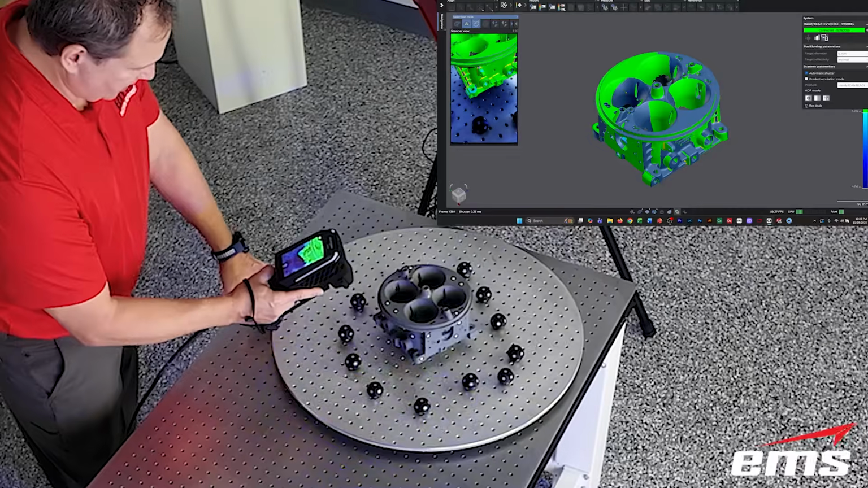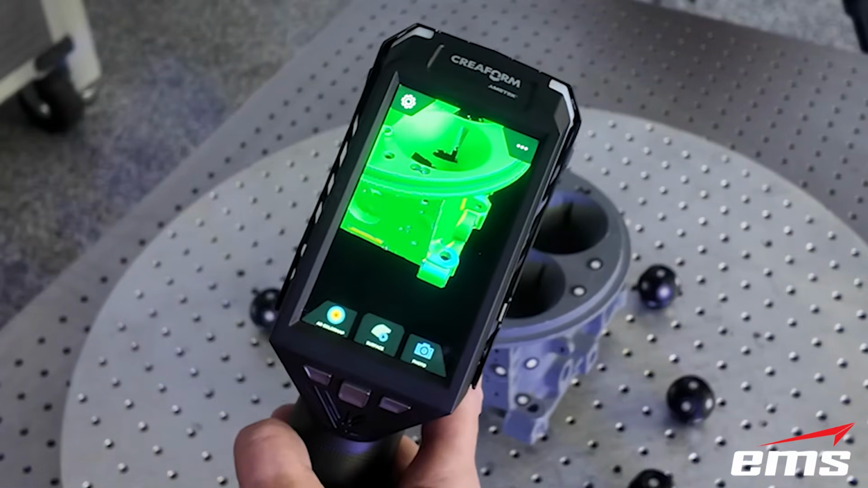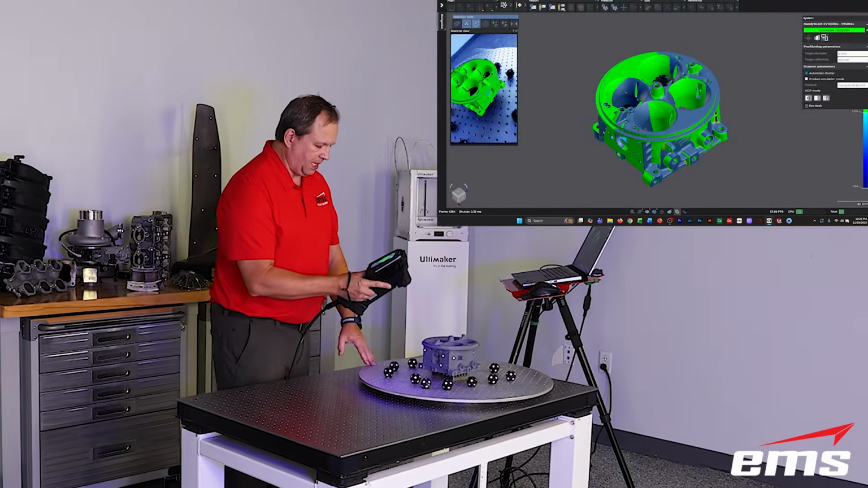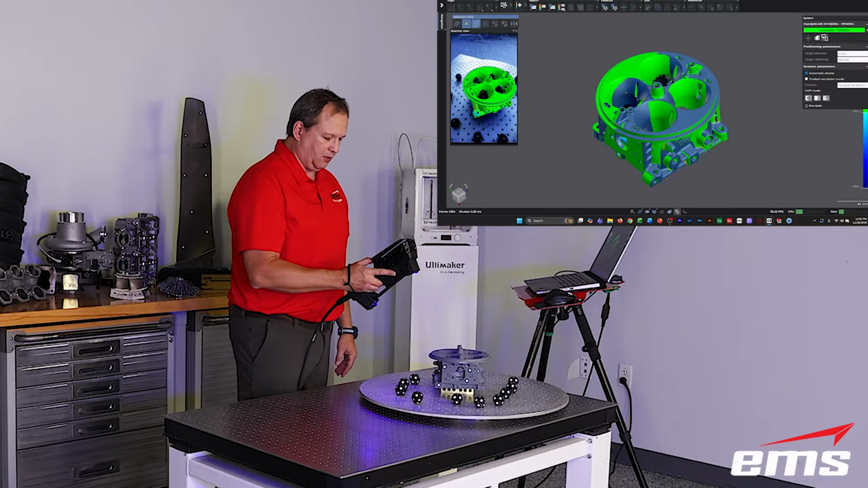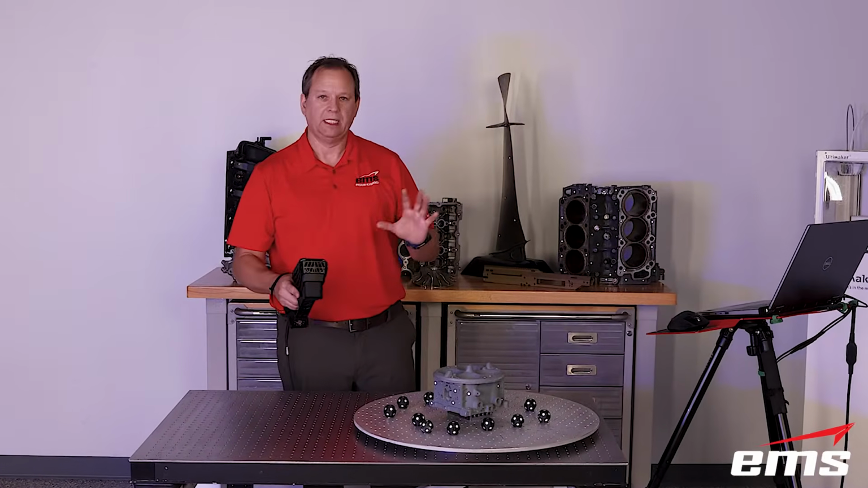So I can come in here and say, oh boy, those bosses may be out a little. So this is really cool, especially on a big part. You can kind of walk around and look at it and see where there may be some issues with the part. So again, another use of this camera and the augmented reality with the scanner.